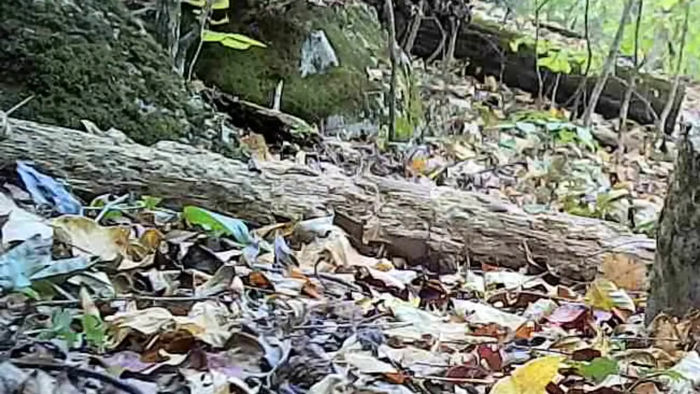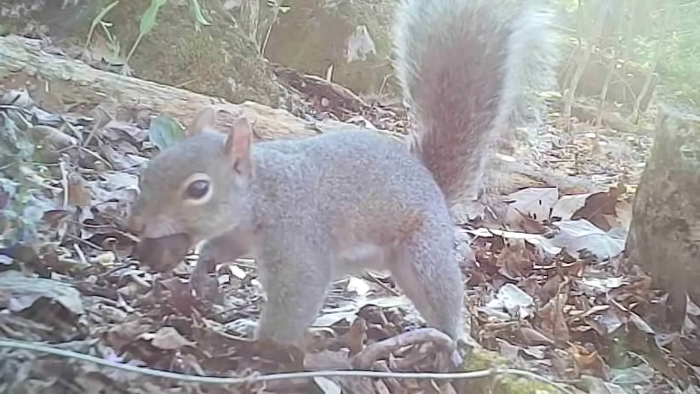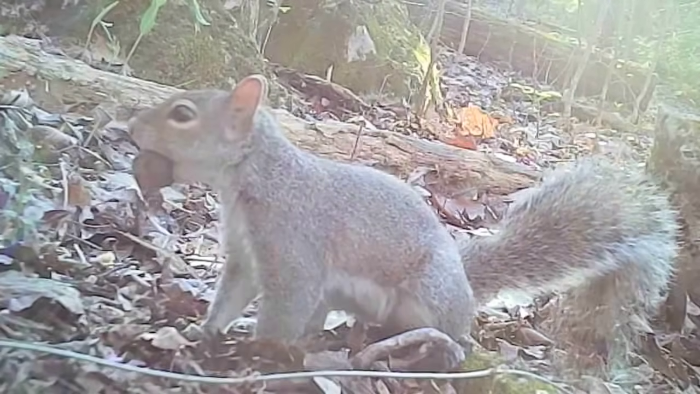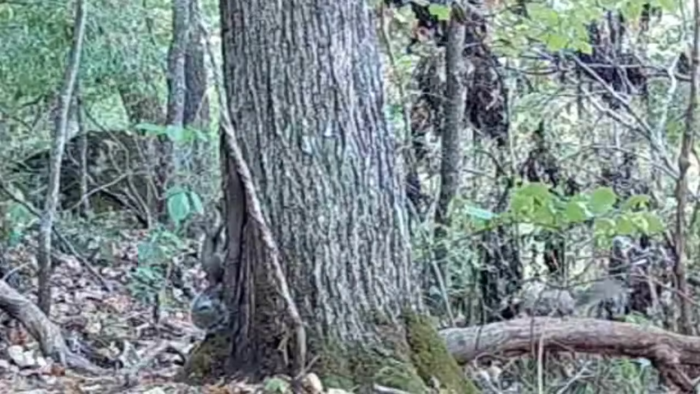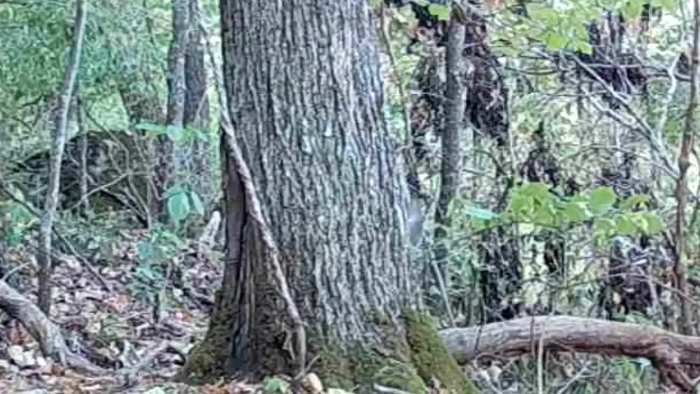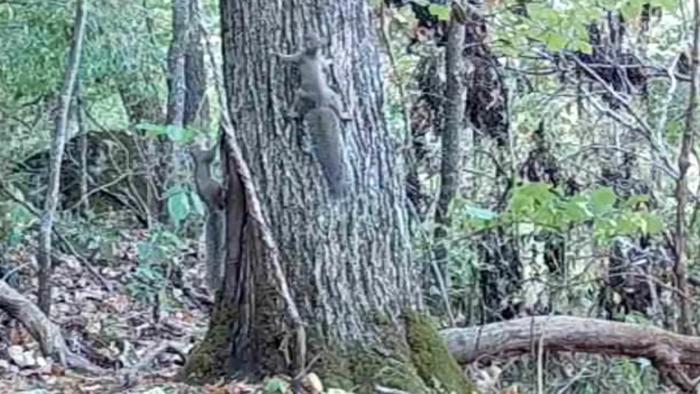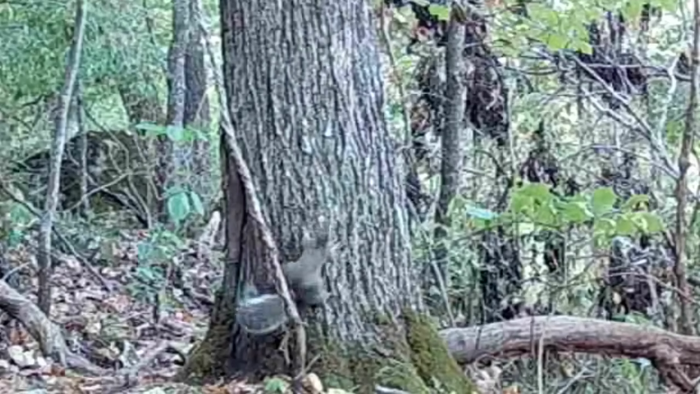I've got so many pictures of these little squirrels. They're so precious. So stress-free to watch them and relax. And they have fun too, with their friends. It's comical. I know you've all seen this. They'll chase each other around a tree for hours.